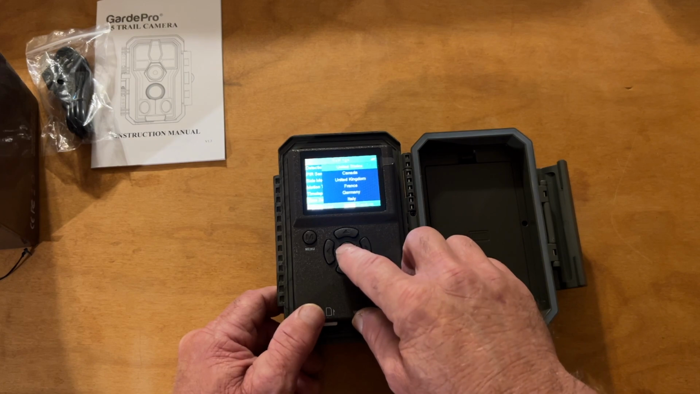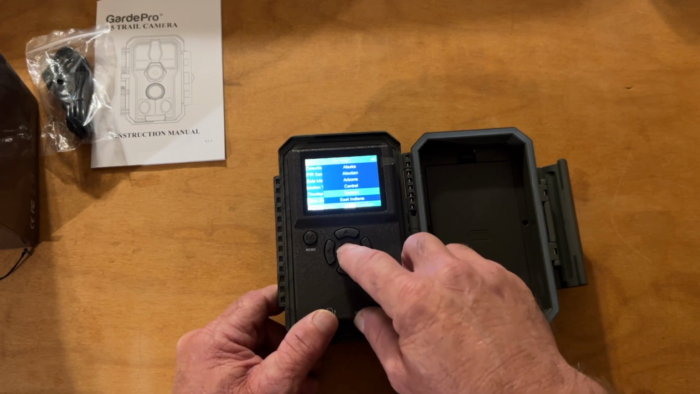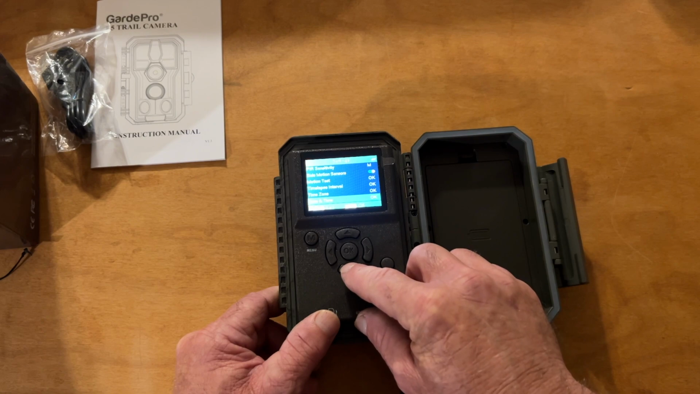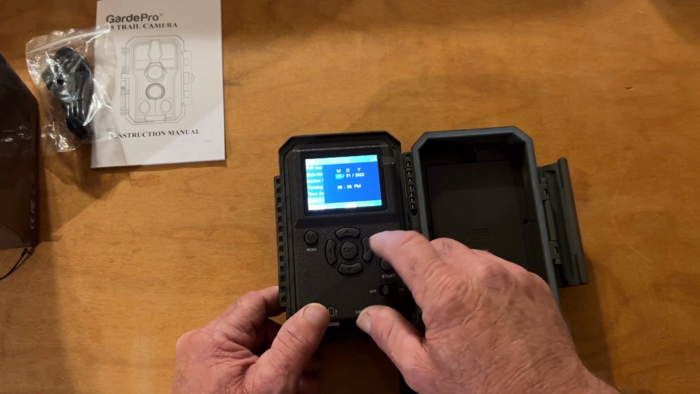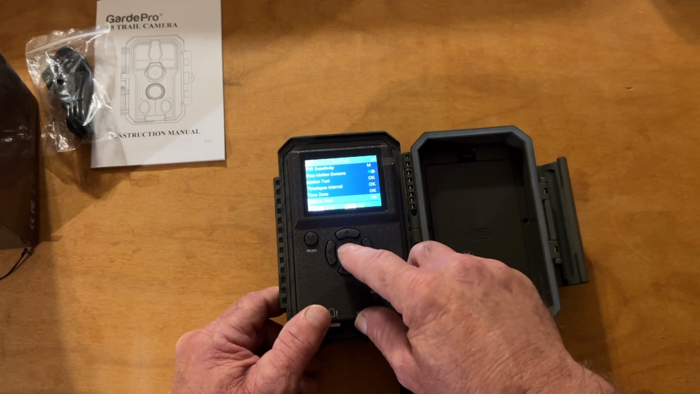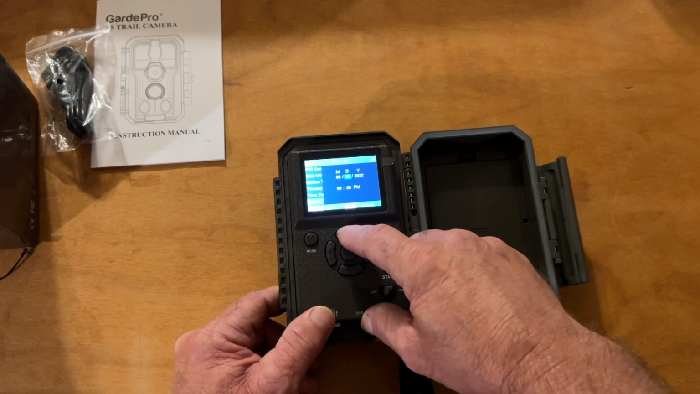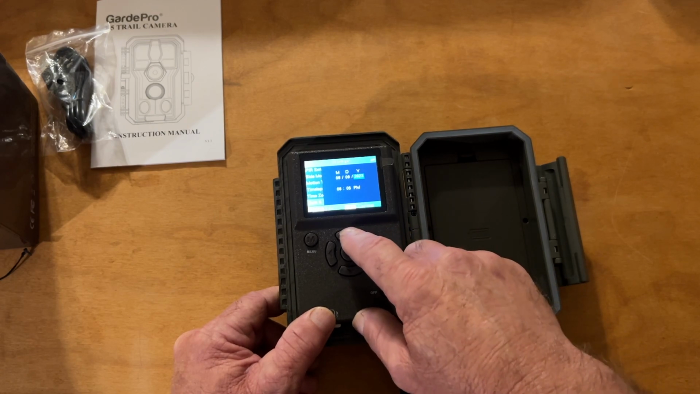Time zone. United States, Eastern. That's where I'm at. Time. Let's see, date and time. So we are in the 8th month. All right, get back in there. And I think this is the 9th. So, 23.